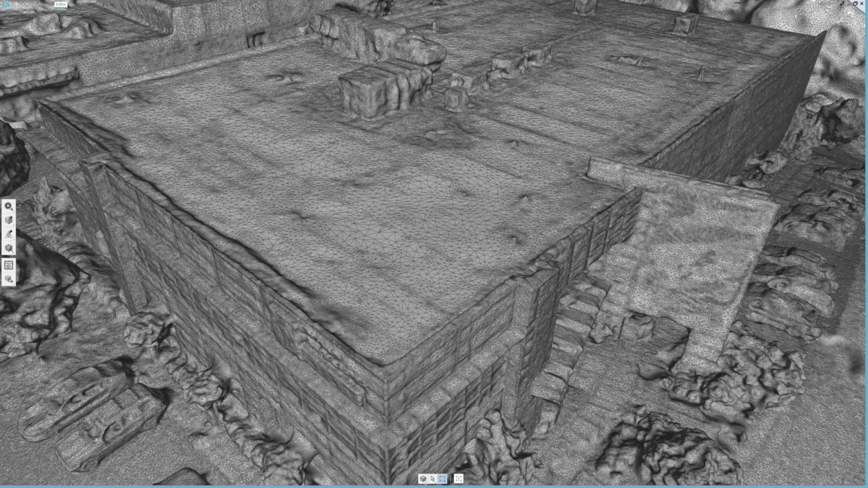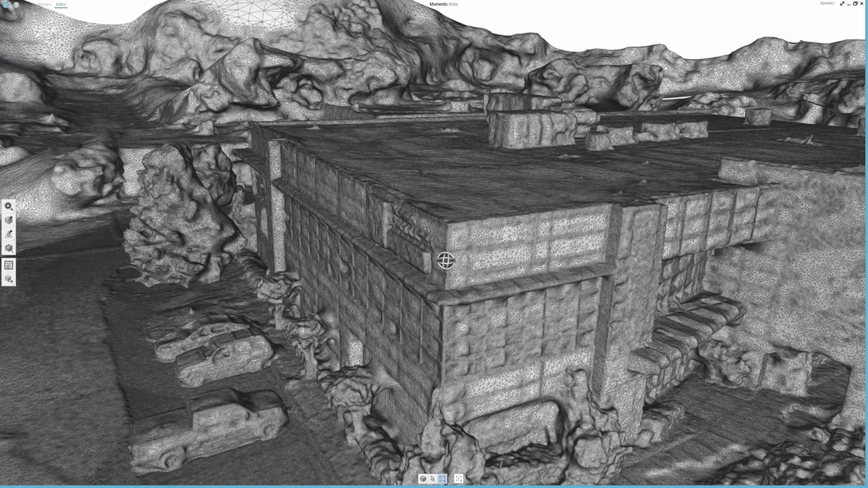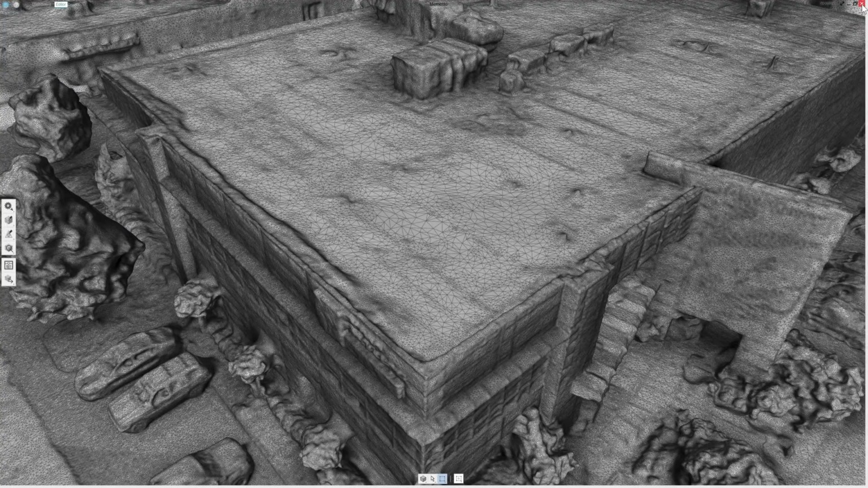Again, this is a rectilinear lens. This is not a GoPro. This is not a fisheye lens. You will get even worse results with a GoPro. So, how did we do that?